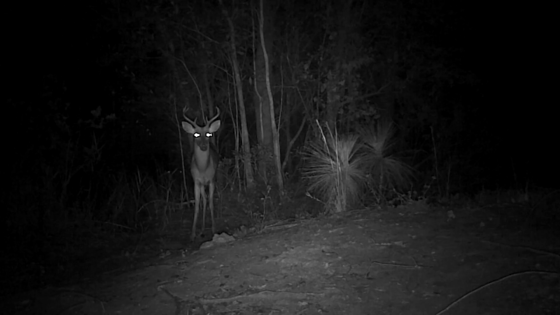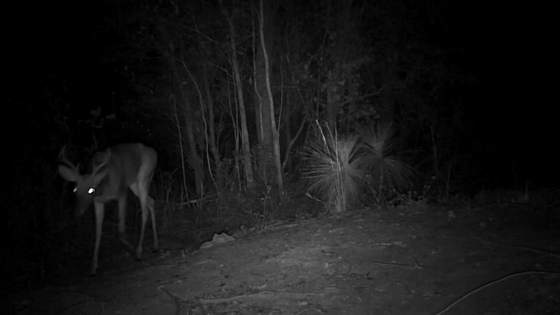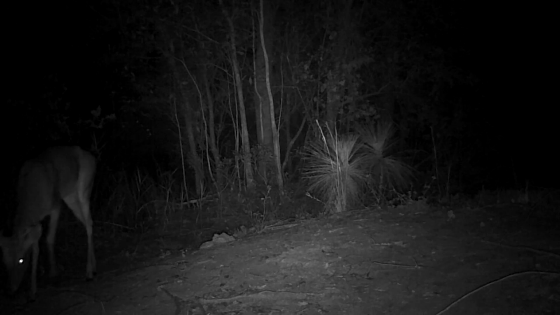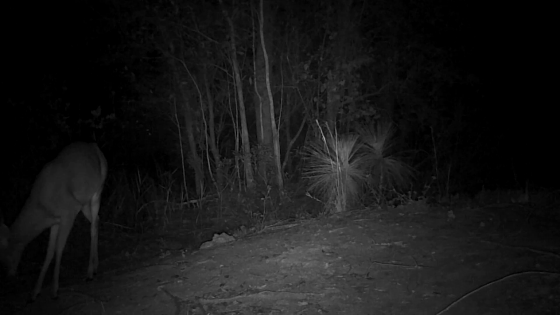So he's a little nervous. He's trying to wonder what it is. He knows something's not there, or something's there that shouldn't be there. So they kind of get the deer-in-the-headlights scenario. I guess he's looking to make sure something's not going to move, so he just cautiously creeps up there and then wanders on by.